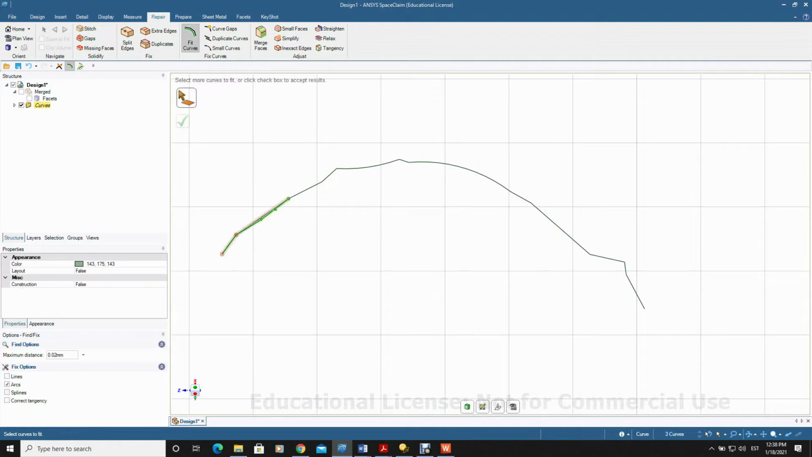Let's have it on normal, and then we can utilize these section parts. Based on them we can have a fit of arc. Let's do a fit of arc.